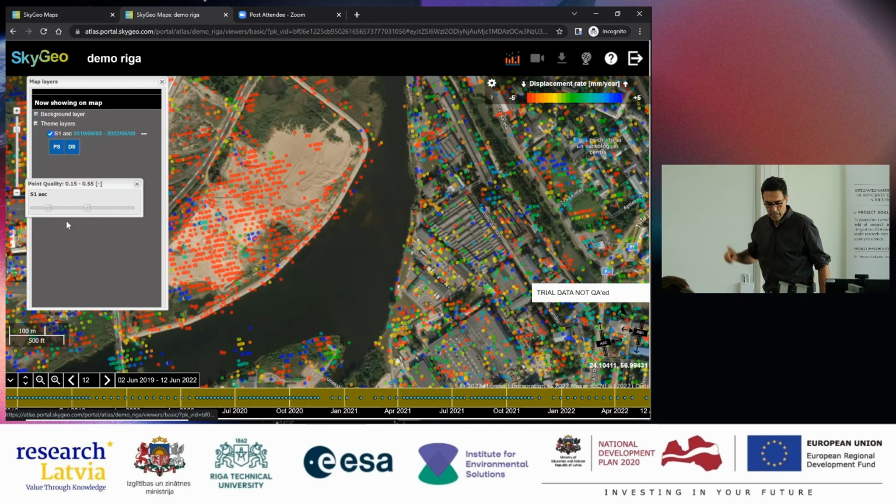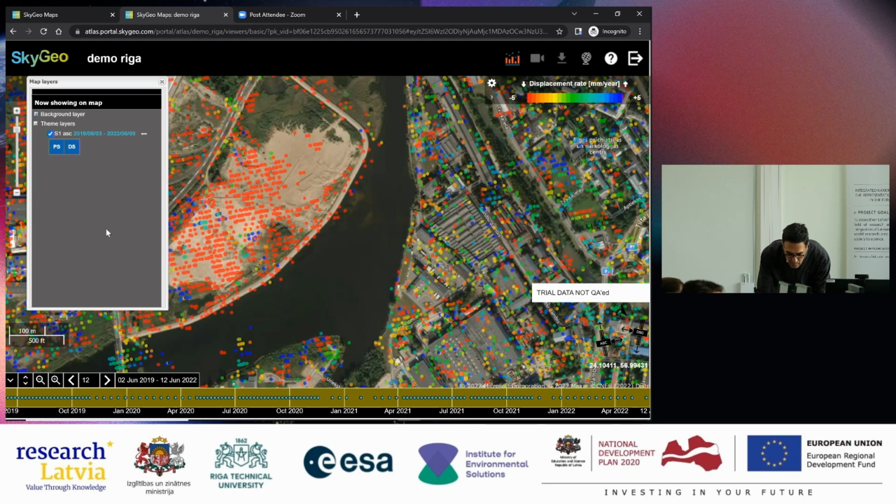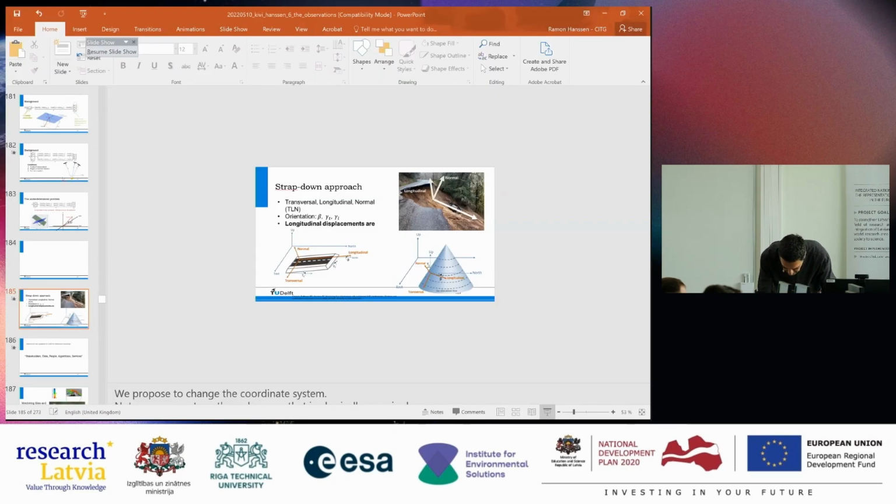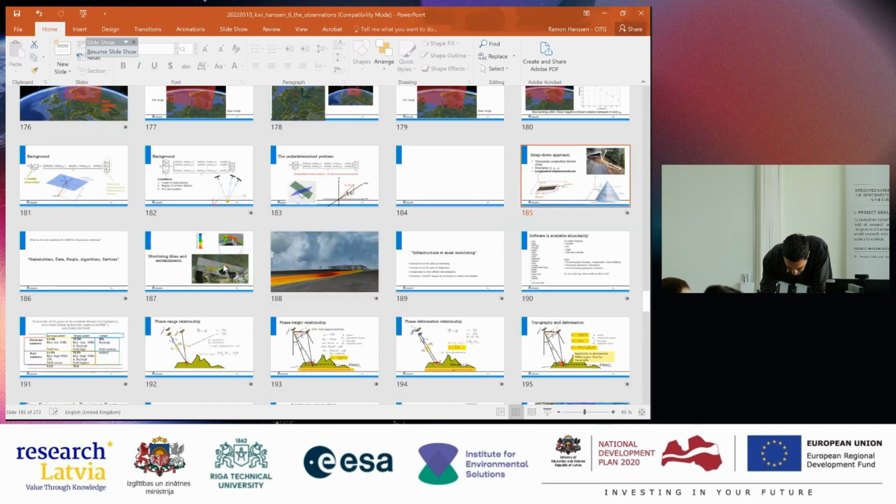Then the last thing I would like to explain is the difference between PS and DS. And in order to do that, I have a little graph that I would like to show you. Let me see if I can find it quickly. This one here.